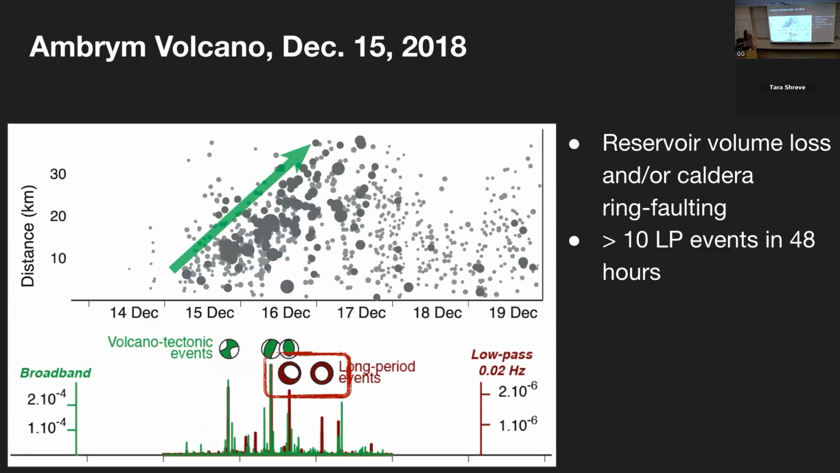During this time period, there were also multiple long period events that were recorded that had focal mechanisms that are possibly related to reservoir volume loss or caldera ring faulting, which relates to that large subsidence signal that we saw around the caldera relating to the evacuation of magma from the storage region.